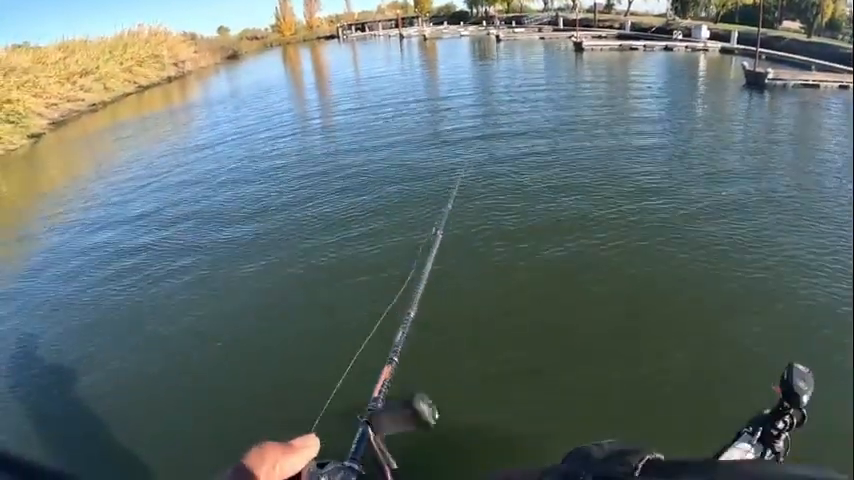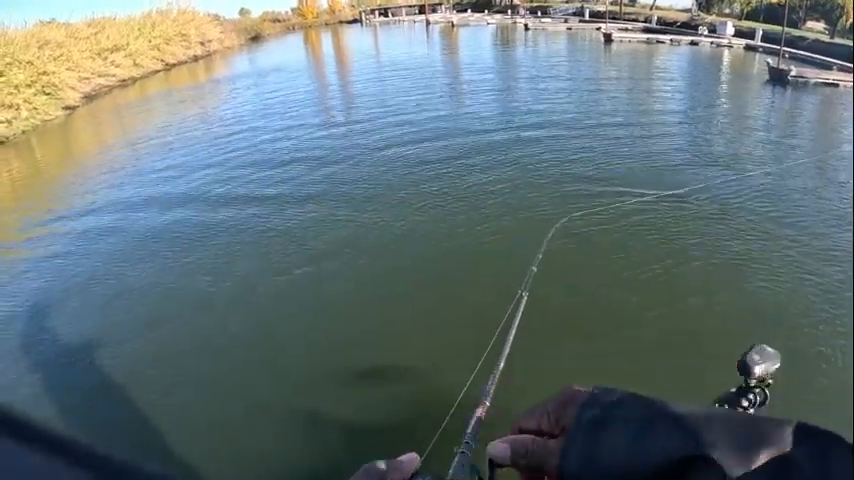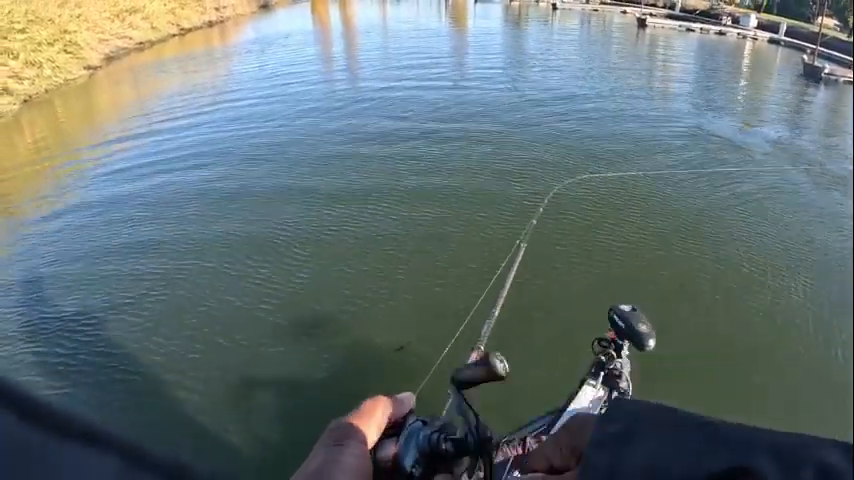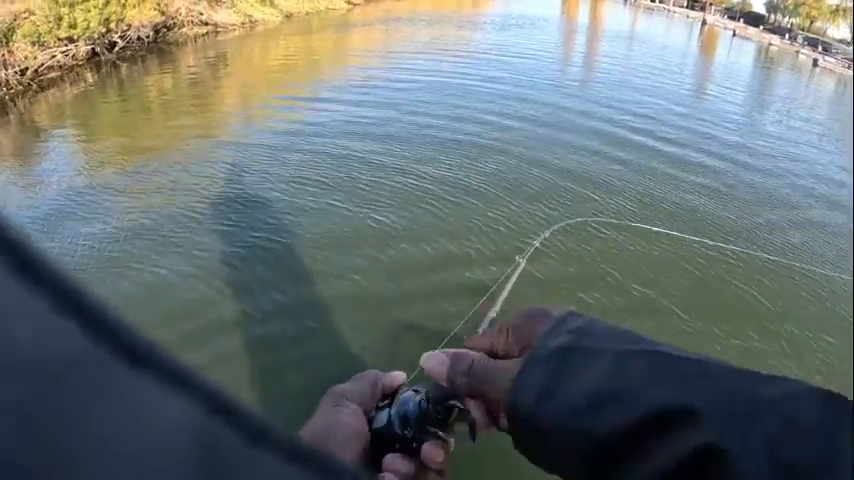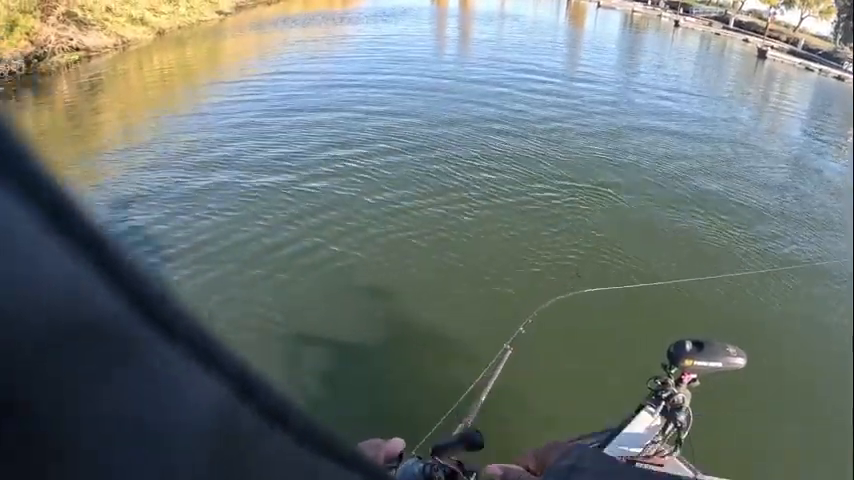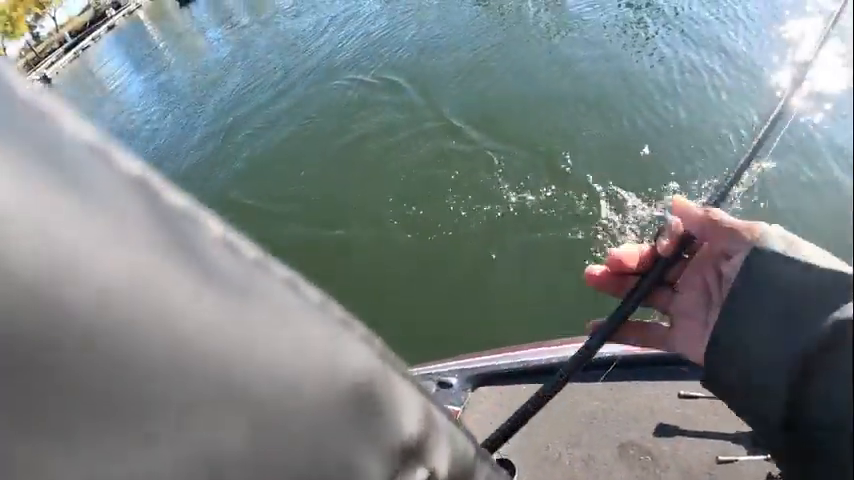Like my little hole over there. My goodness. Whoops. Ooh. I got something going on here. No, it's that one. He's a little one. We'll slide him over here.